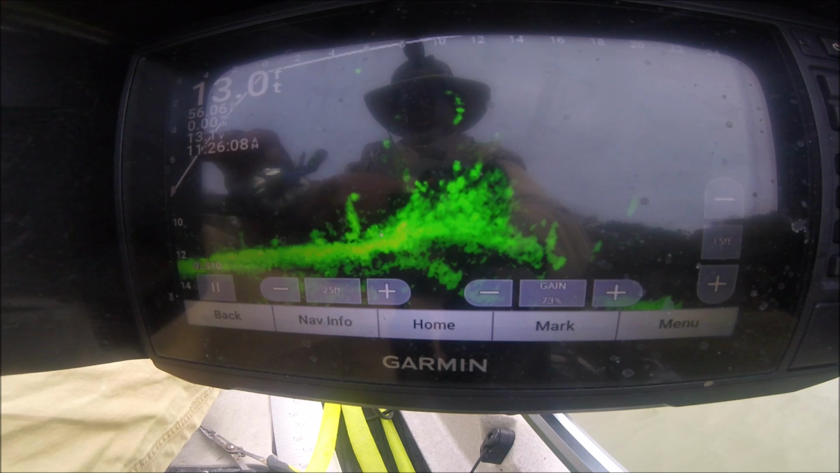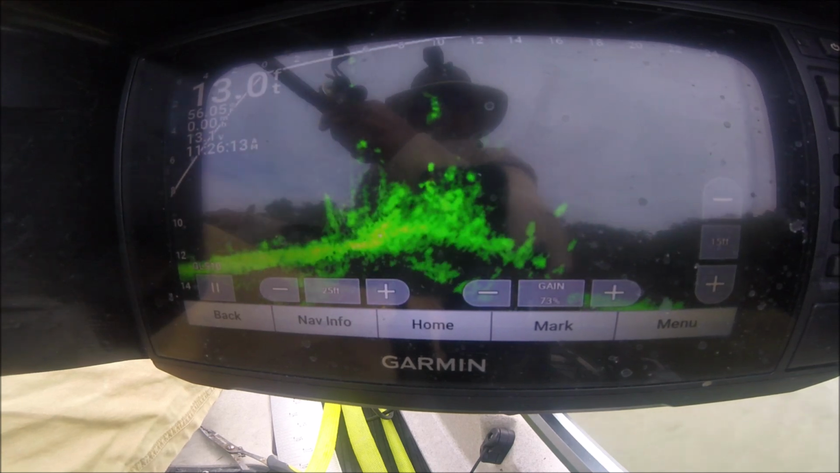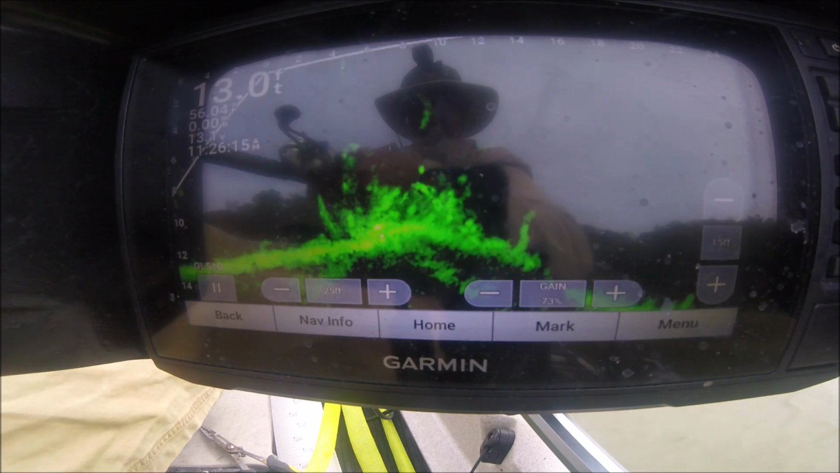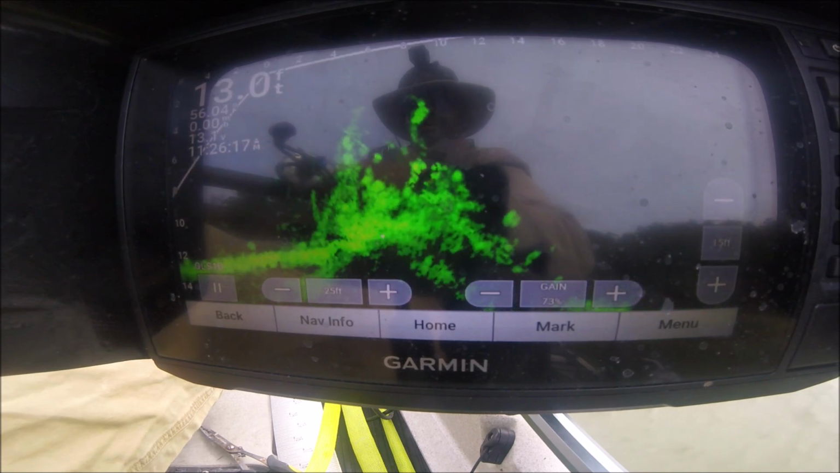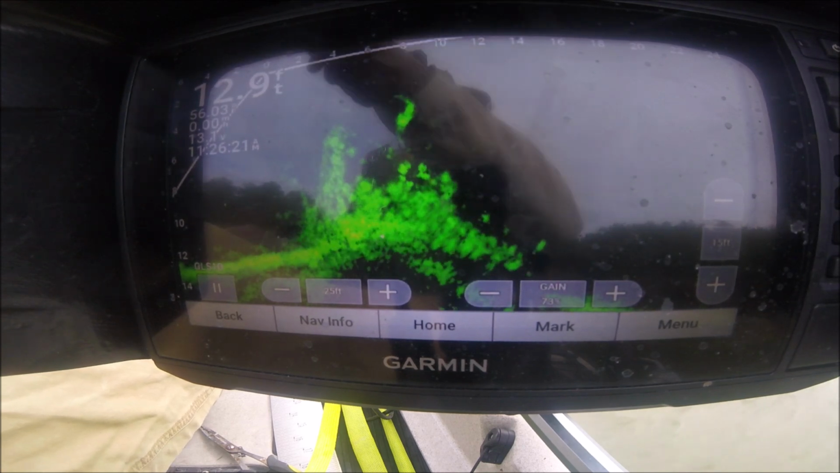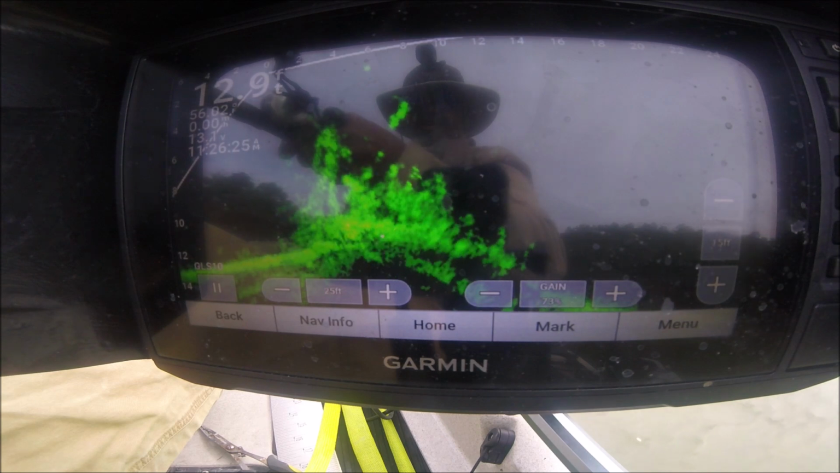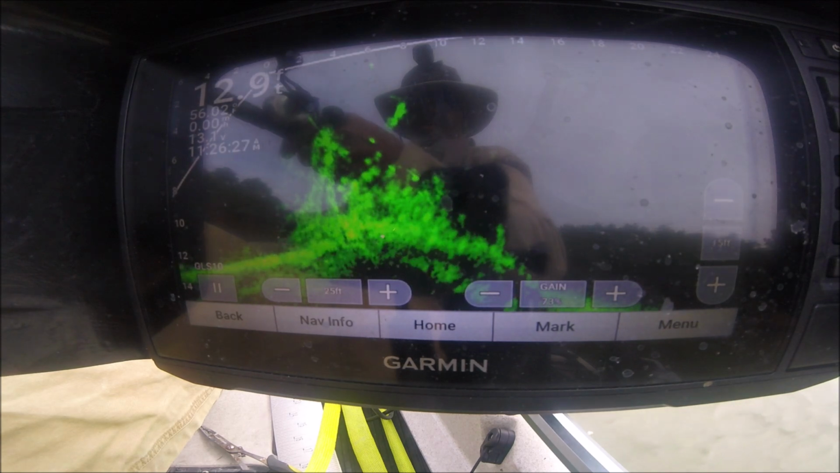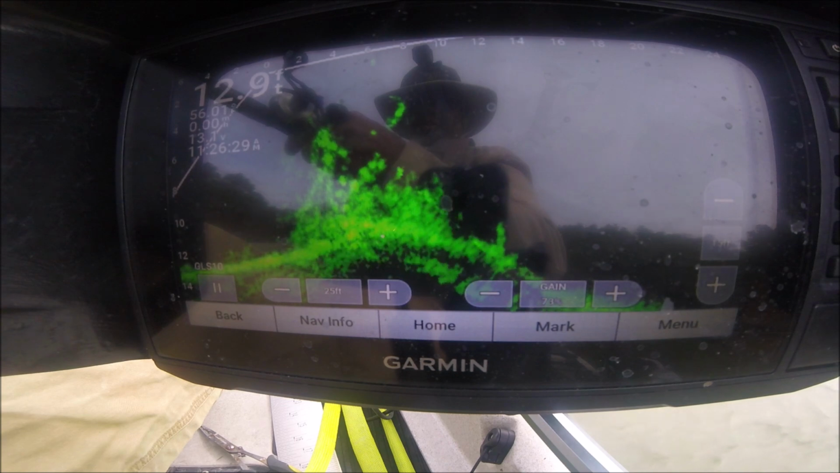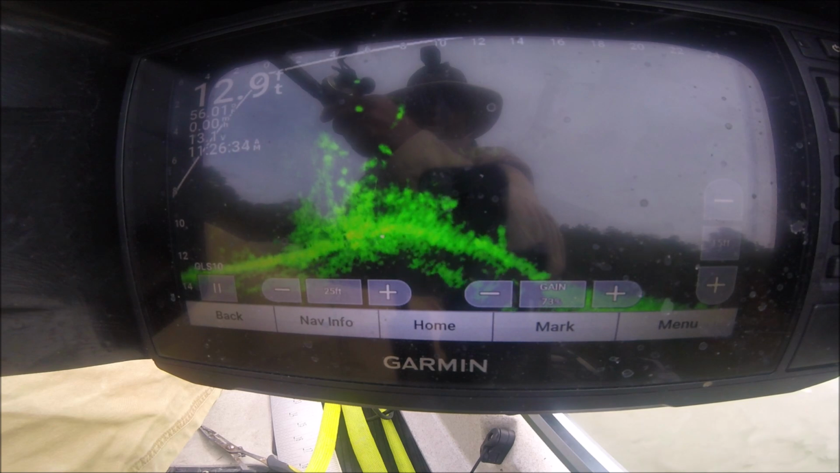Those are probably catfish down there. Yep. Catfish already had a hold of it. Small crappie, look at all those fish.